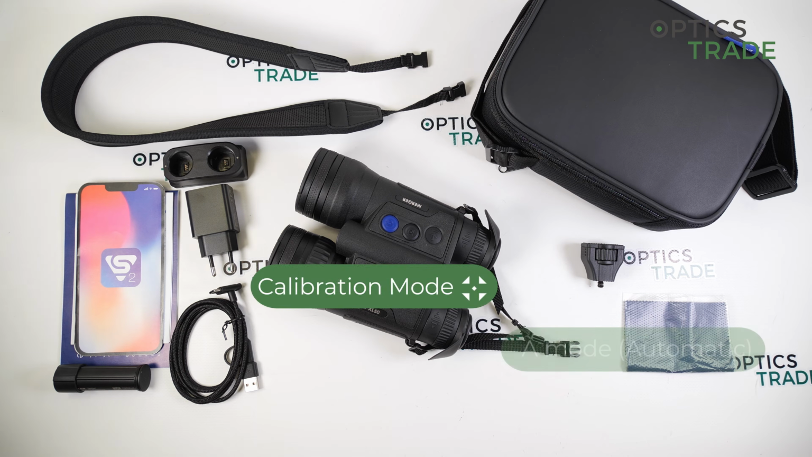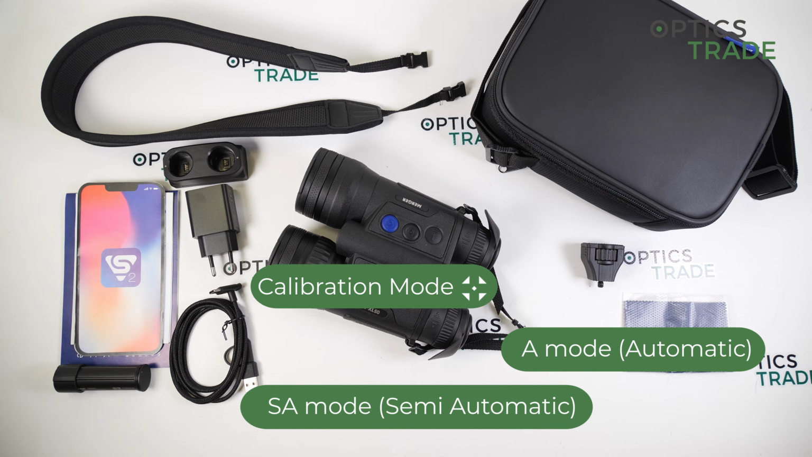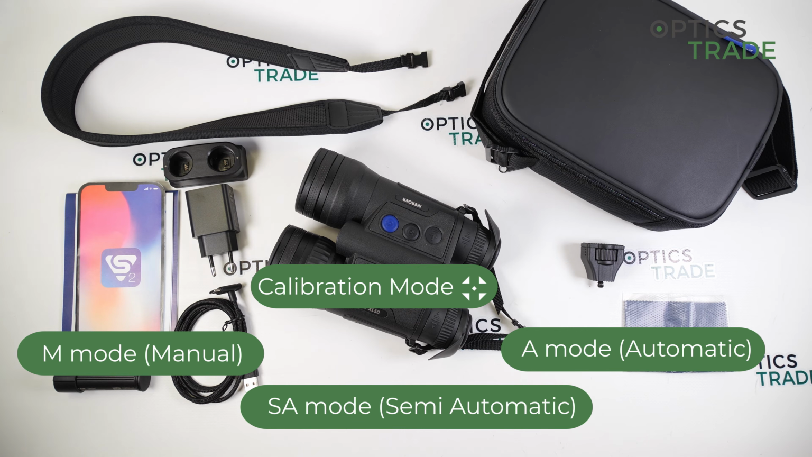Automatic, so it calibrates completely automatically, you don't need to push any buttons. Then you have manual calibration, where you have to manually click the button, then you hear this clicking noise of the shutter. And lastly, completely manual mode without the shutter, but then you have to close the lens cover.